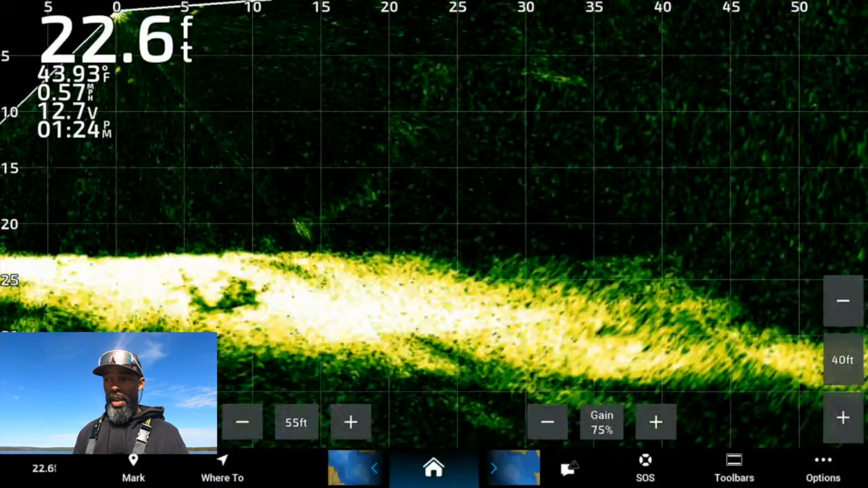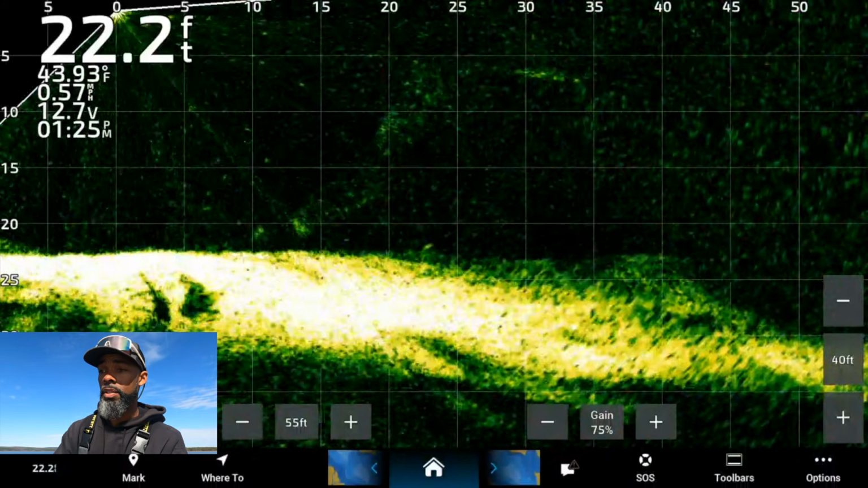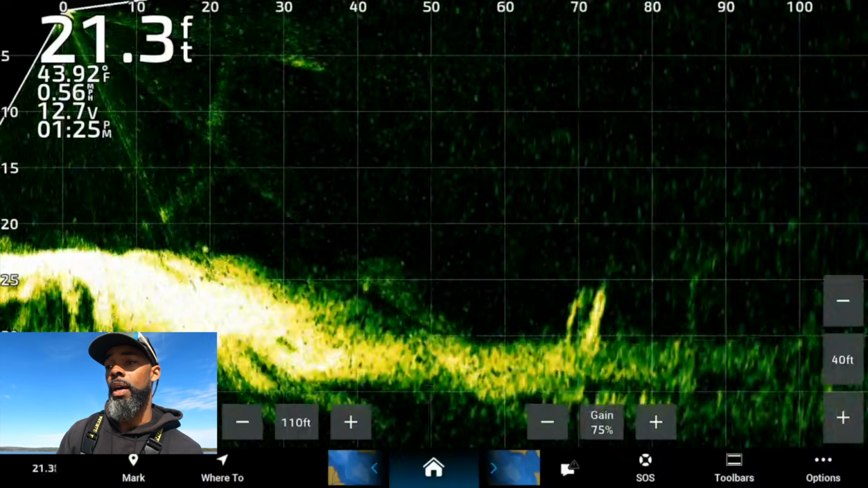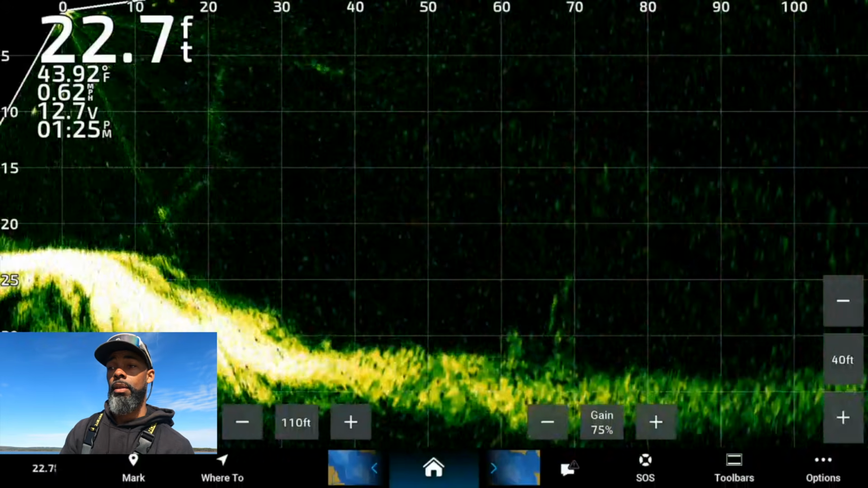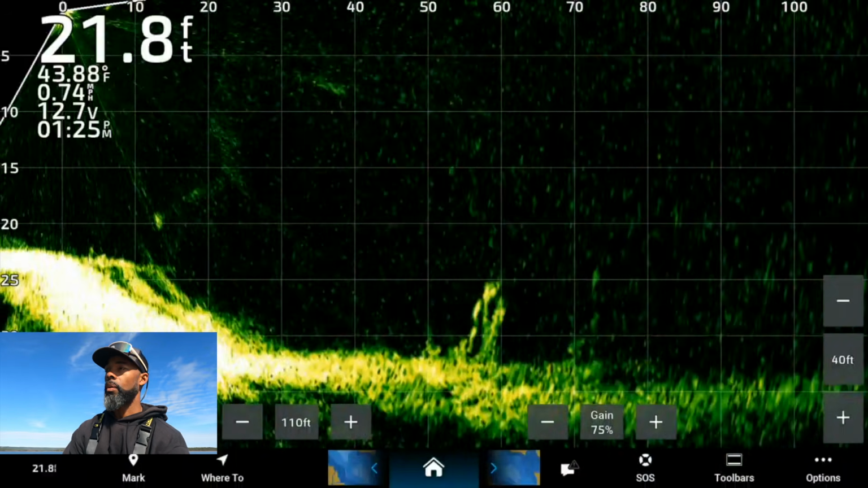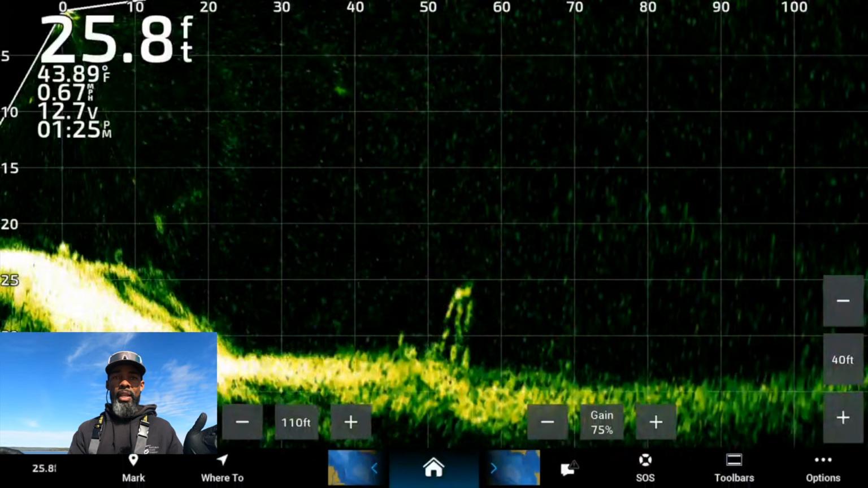Now, forward range. Forward range, I adjust quite a bit. Whenever I'm searching for fish, I may set my forward range out 100, 110. When you're looking 100 feet out, the width of your beam at 100 feet is ridiculous.